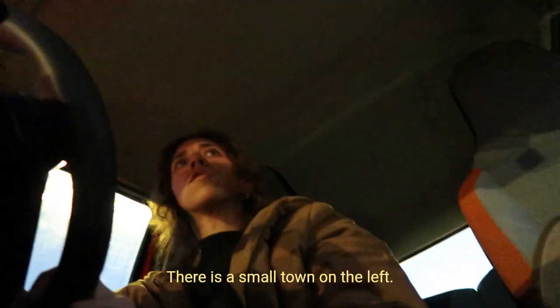Yeah, back to the video. Oh shit, street lights. Excellent. I don't even know why there's like these random parts on the highway. They just decide, oh, this is a good spot to put street lights on. I mean, there is a small town on the left, which fair enough.